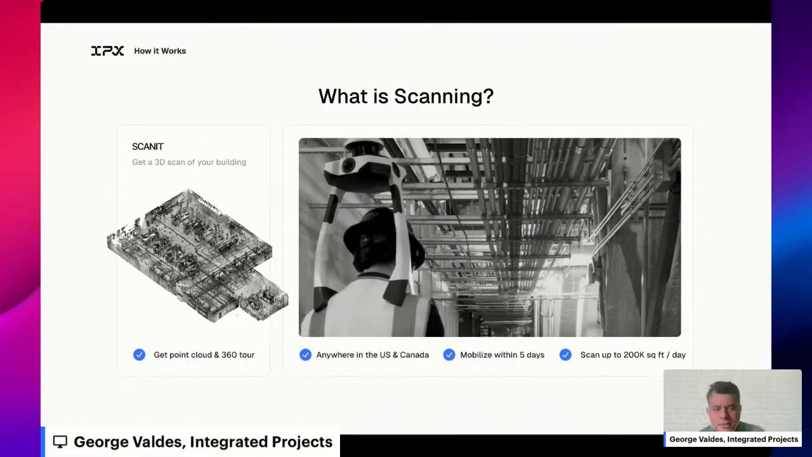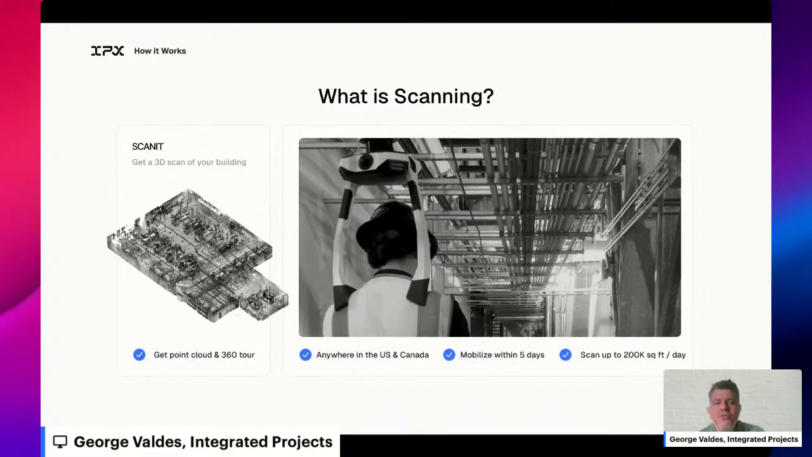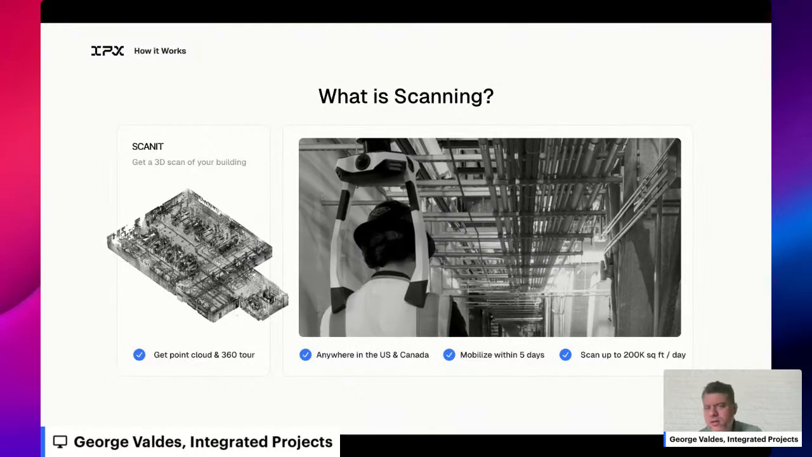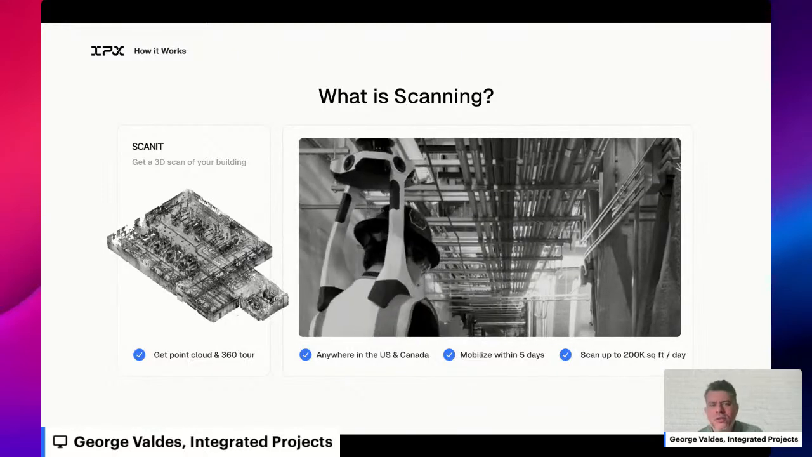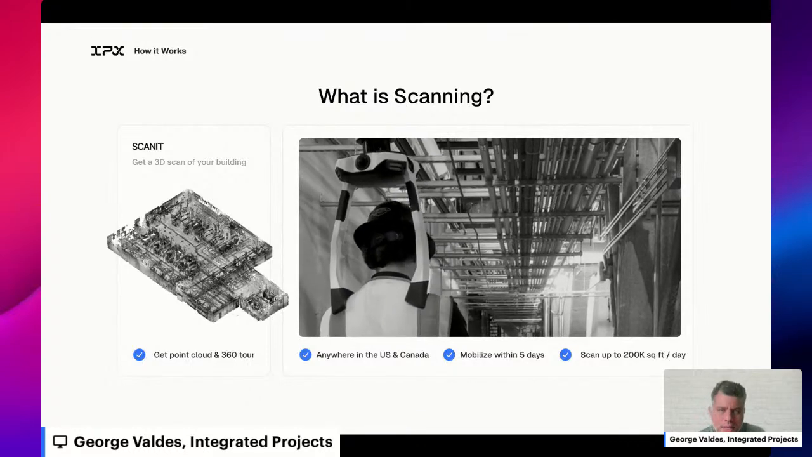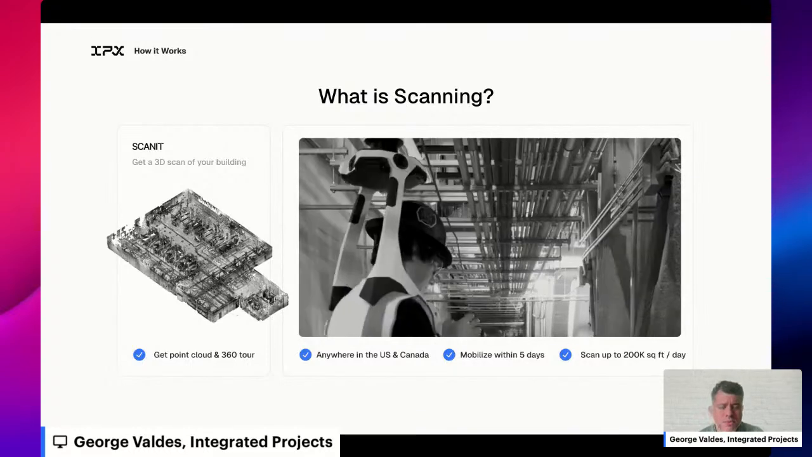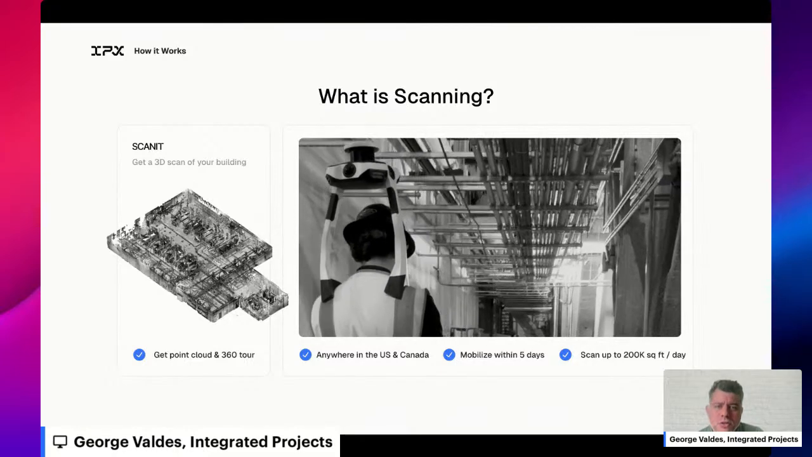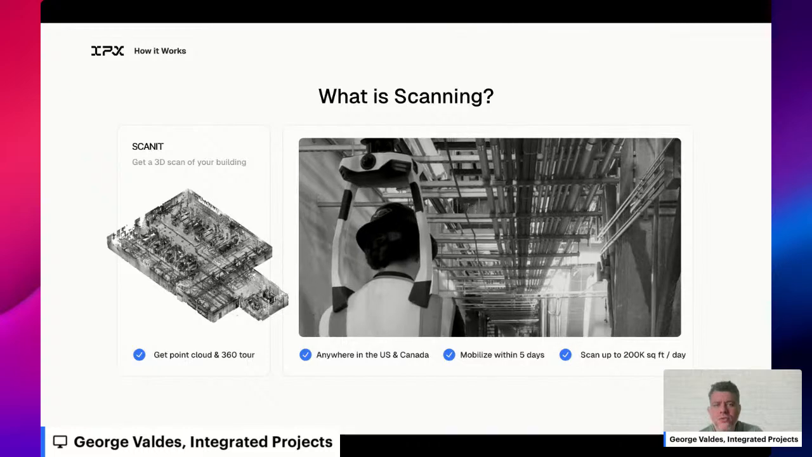Basically, scanning is the act of capturing 3D space using different technologies, one of which can be LiDAR or SLAM, or some combination, and using that to ultimately generate a point cloud. Sometimes it can be represented differently as a mesh, but ultimately a point cloud is almost like the basic block of what you're trying to create.